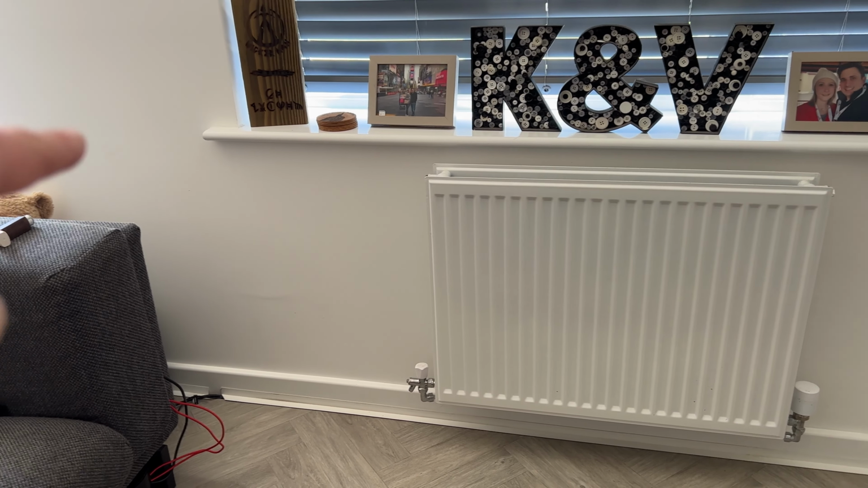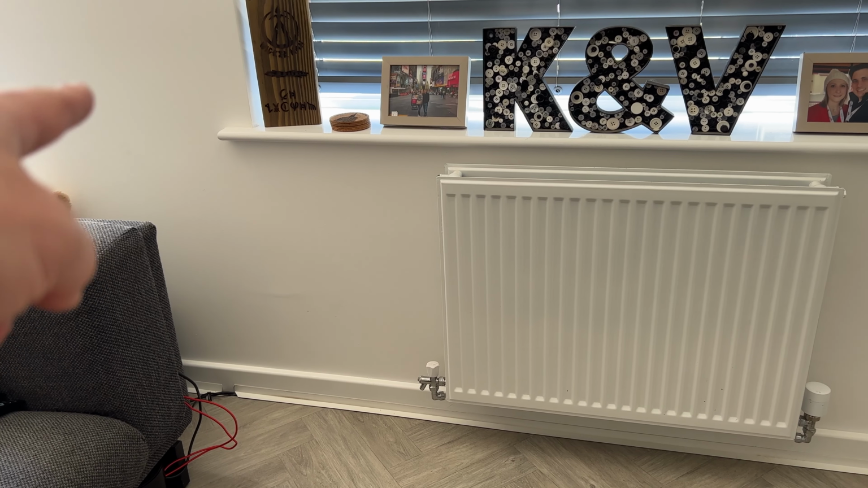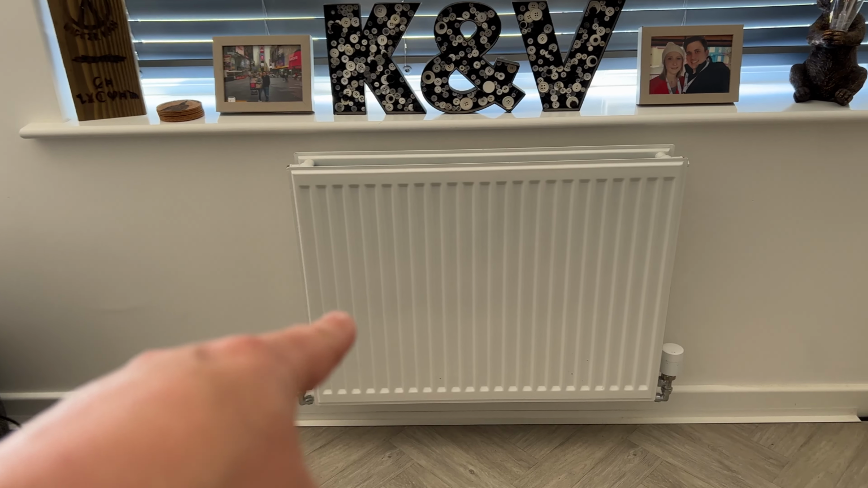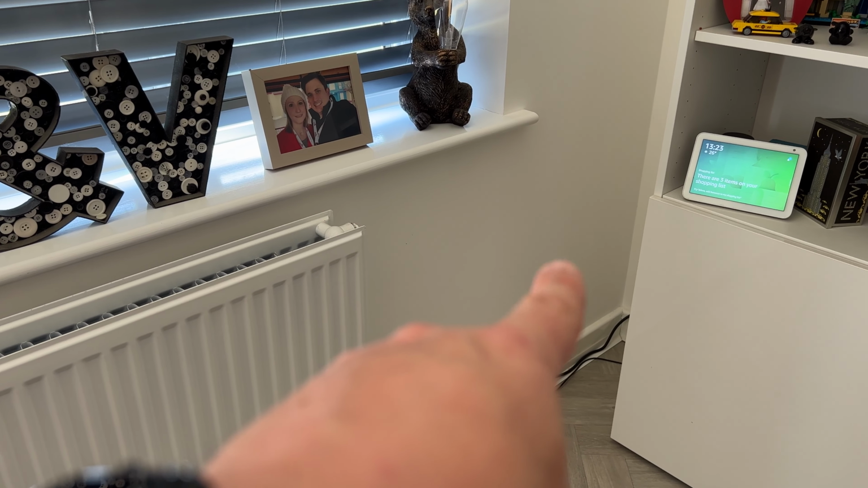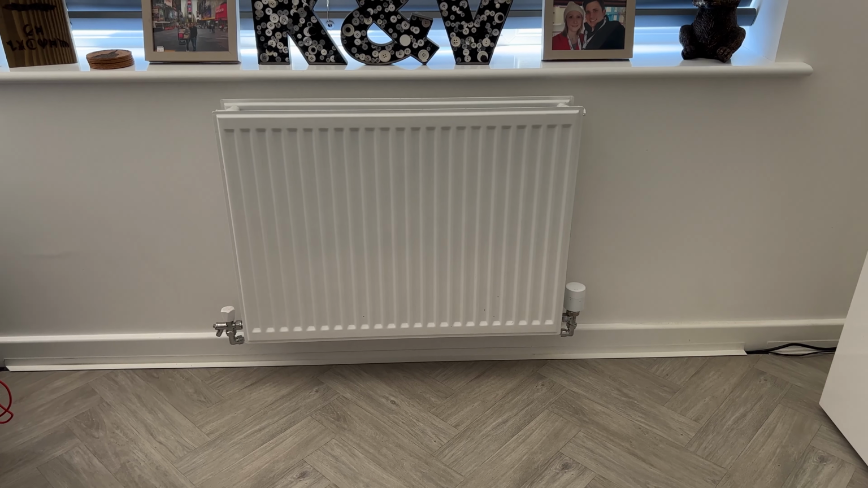I think that they're going to be going this way and maybe up there, because there is an outside tap on the wall there, and I think it probably makes sense for them to run all the pipes down and along there. So in theory, there shouldn't be anything where I'm going to put the network point. Let's turn the heating on and see what we get.